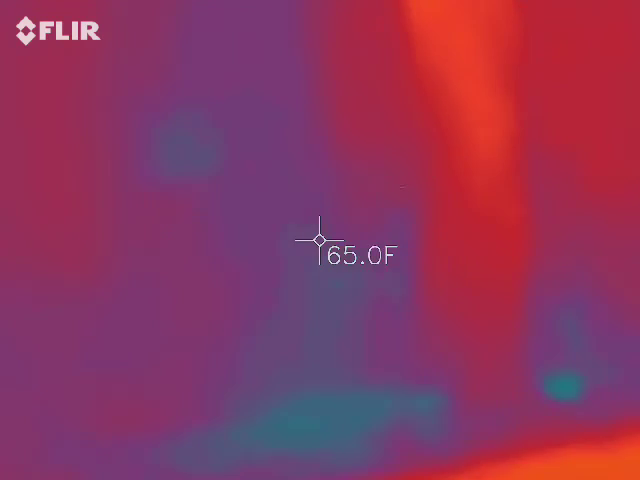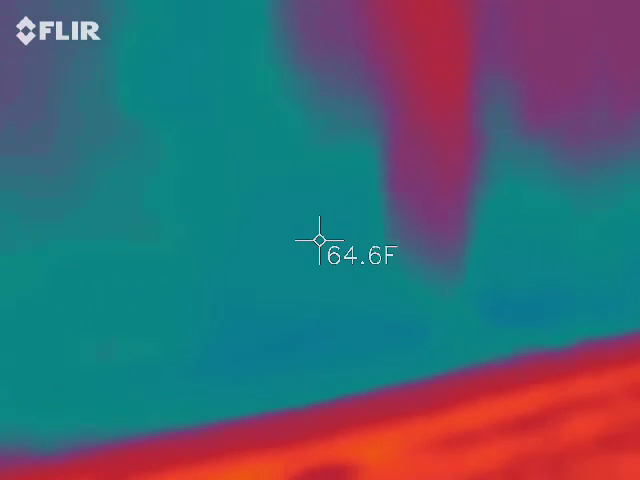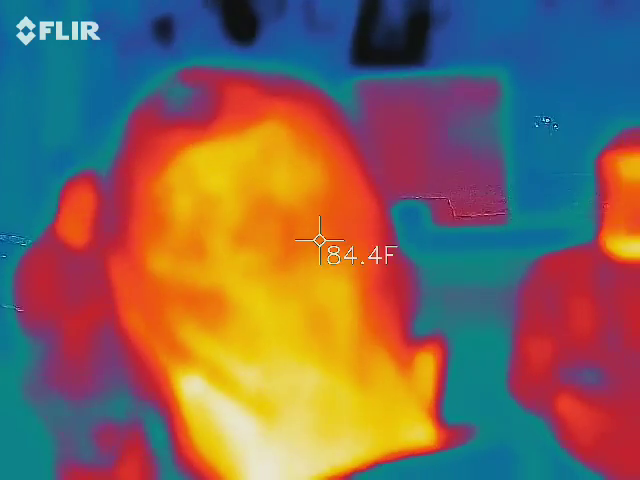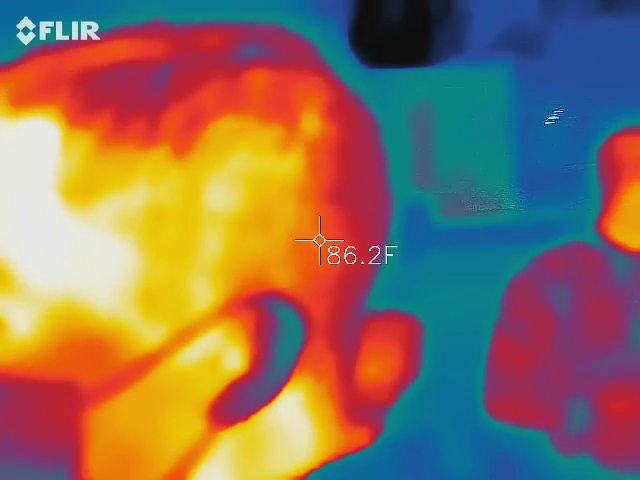Perfect. If you want to turn it up a little bit more as you guys explore the lot, that's perfectly fine too. Just hanging around right here. Yeah, if you guys want to hang out right here, I'm going to pull Dad off to the side so I can show him more about the thermal imaging.